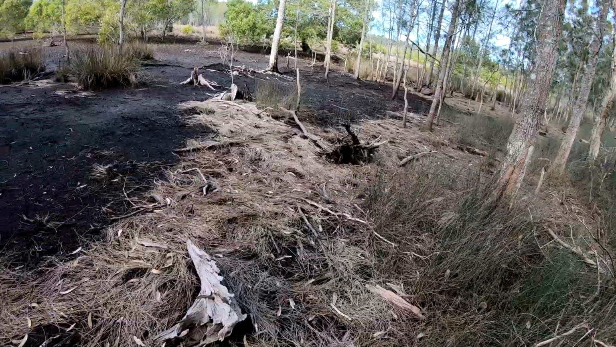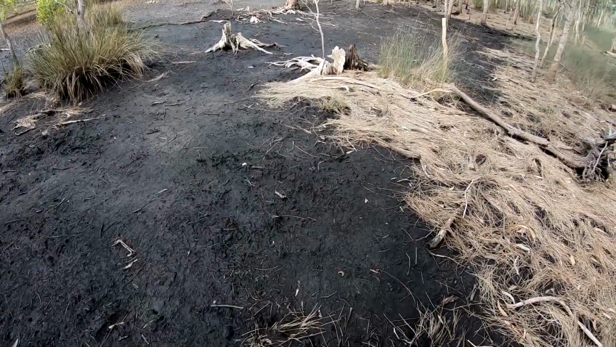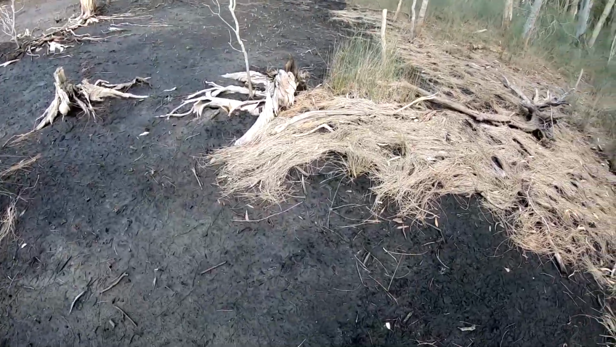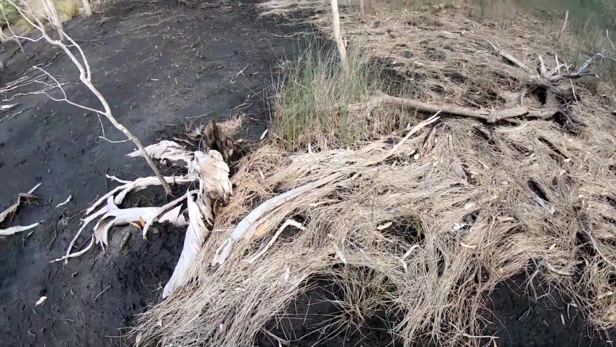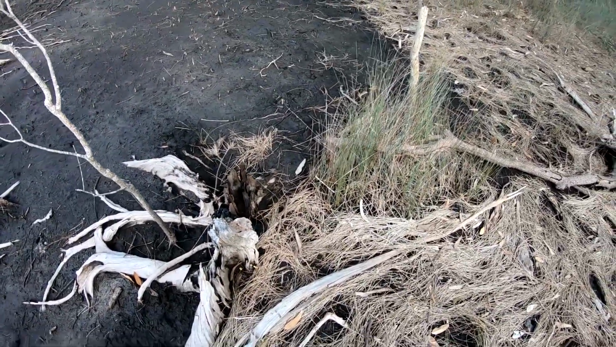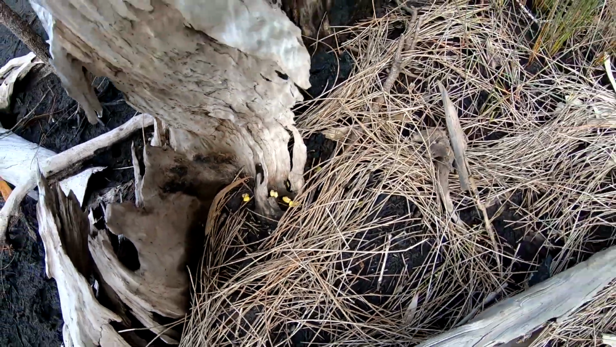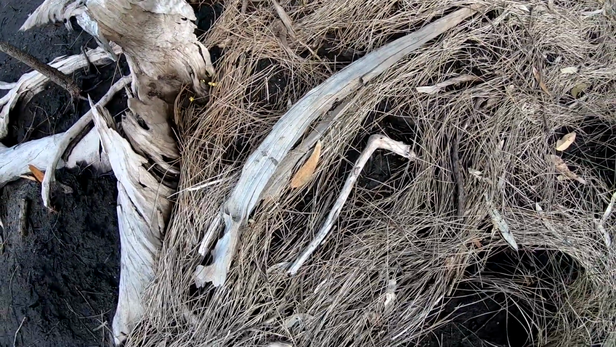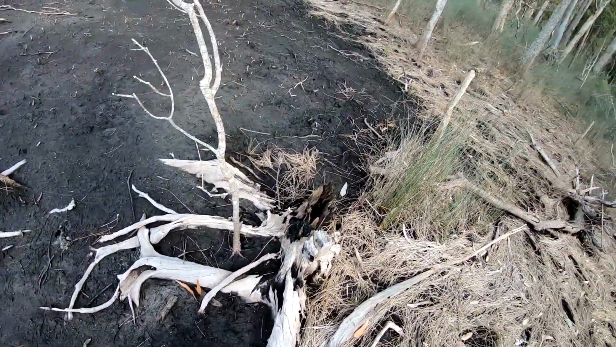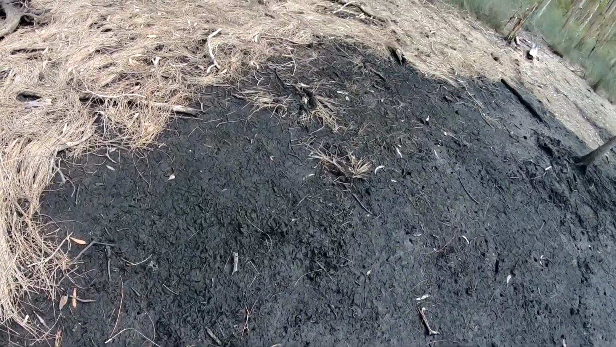Have a look over where the bait was. Couple of little scraps of corn there. It's hard to tell what's been going on. Can't see pig tracks or anything.